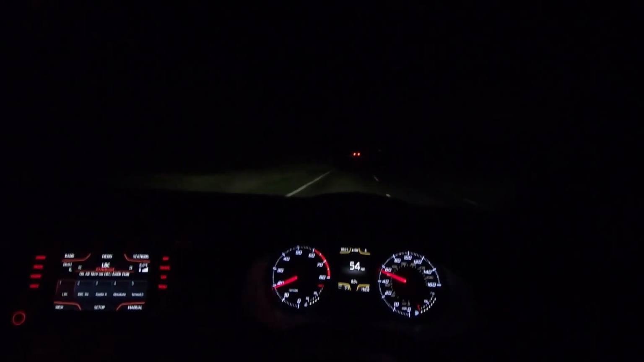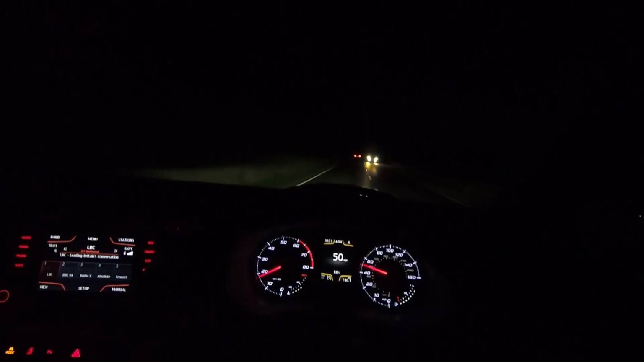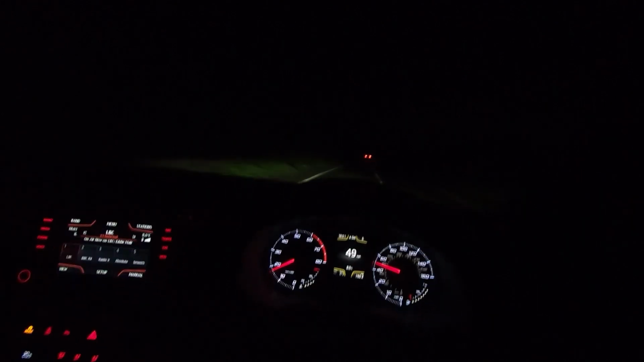Try and keep a bigger distance than normal. You want to keep a minimum of 2 seconds gap in the dry and a 4-second gap in the wet. But at night, keep an even bigger distance. Keep that as a minimum, but add a bit more to it, because the car in front may brake suddenly and you won't know why, because visibility is poor. They may have, I don't know, a deer run in front of them and they may slam on the brakes.